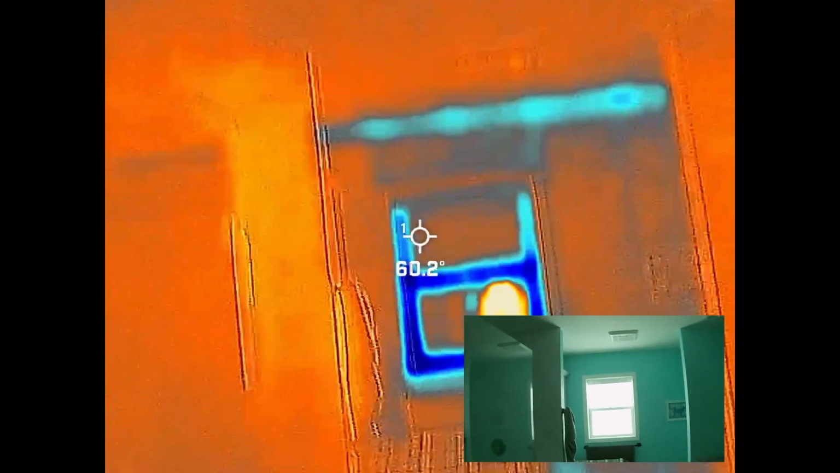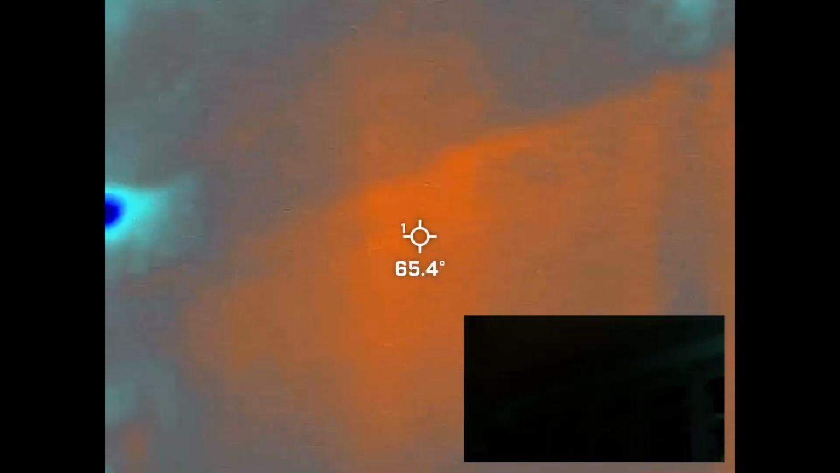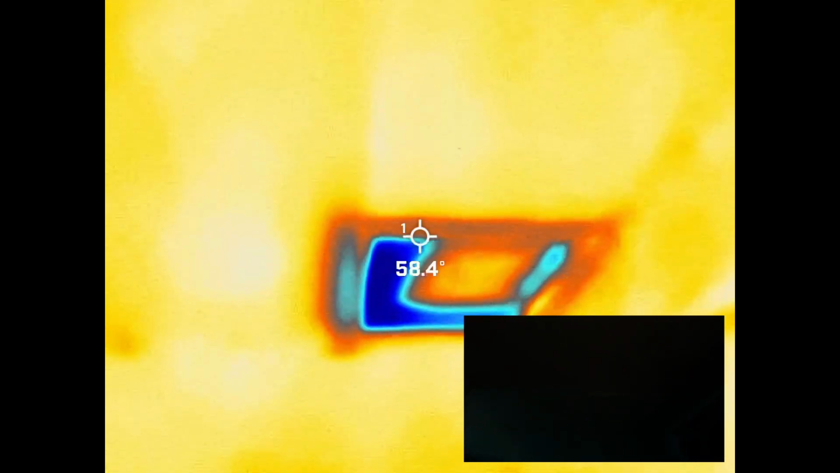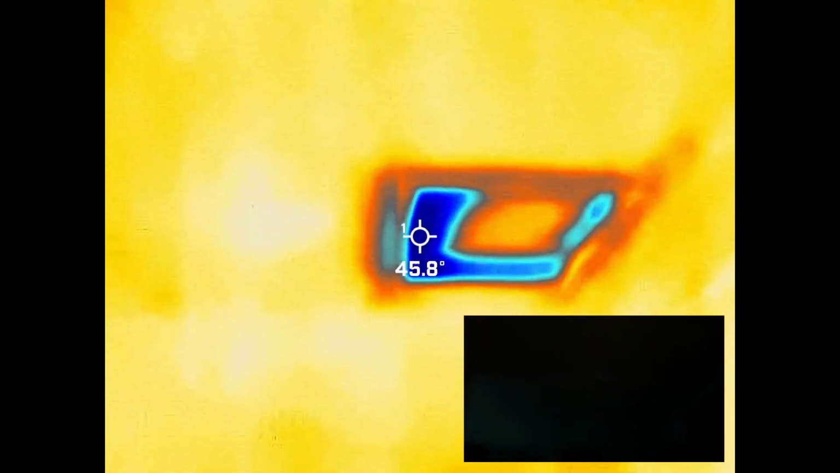The one other area I did want to check is the attic hatch. I should turn a light on. I don't know if this is going to show up, but we can see the attic hatch. There's a cold area.